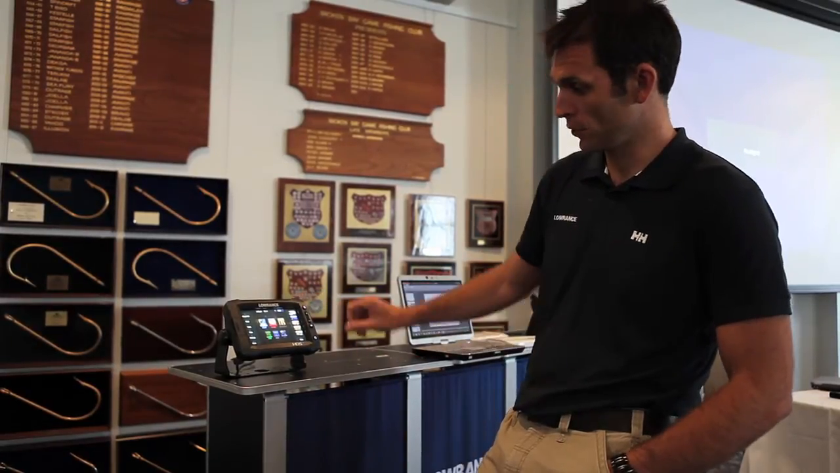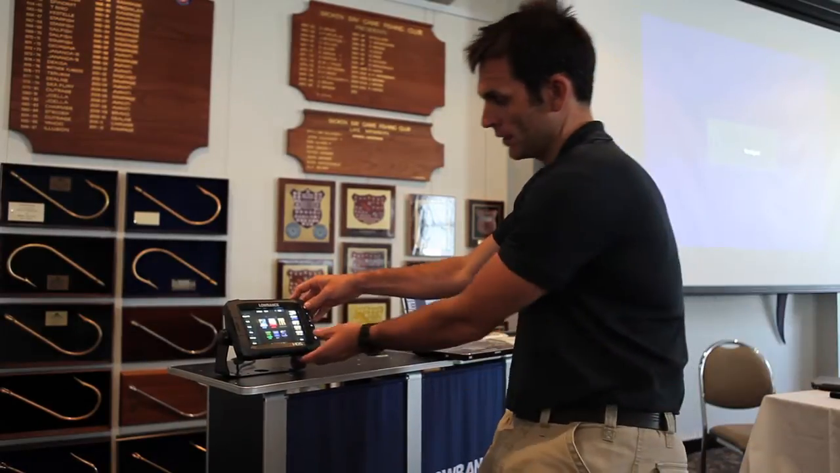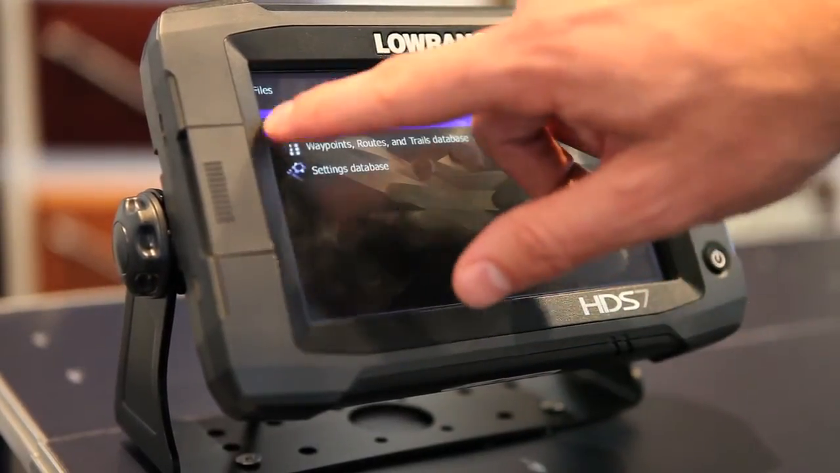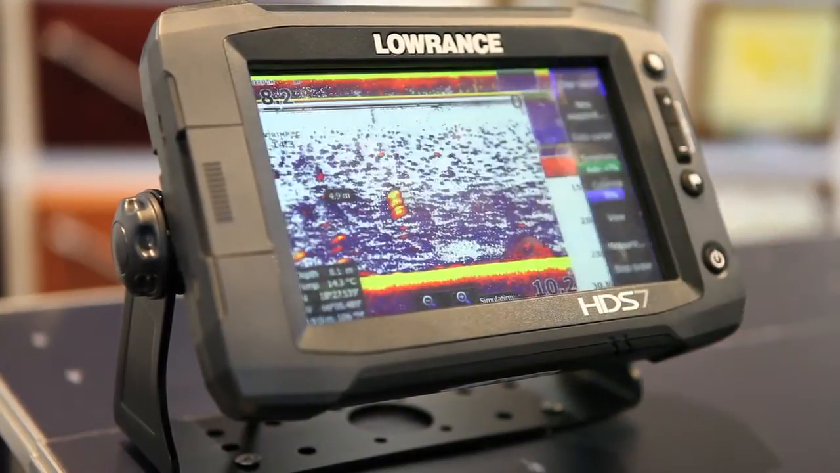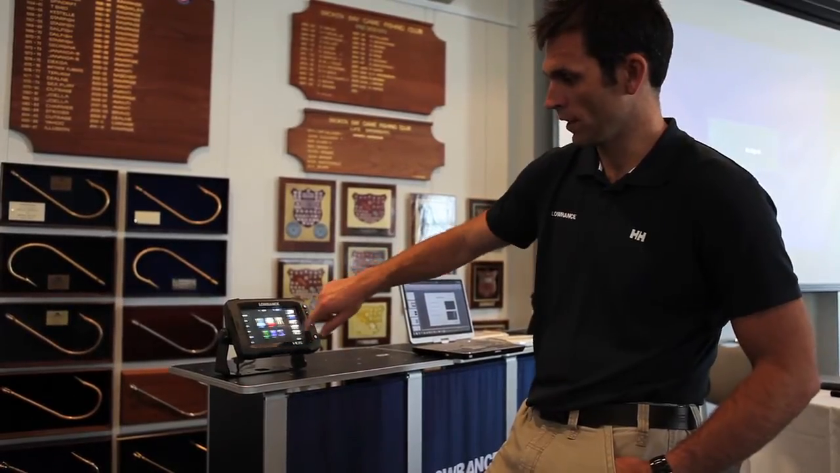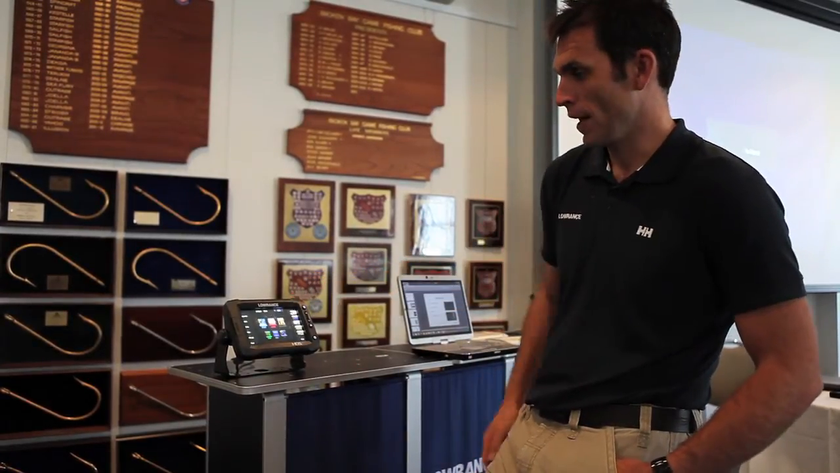At any time you want to do a screenshot, if you push the power and the pages button together, it takes a screenshot, and then you can simply view that by going into my files and into your screenshots, and there's the one we just looked at, and there's some previous ones that we did. What's nice is if I go into one of these and view it, I can actually scroll through my images by just scrolling. So anyone who's used Android or an Apple phone can pretty much use one of these from day one.